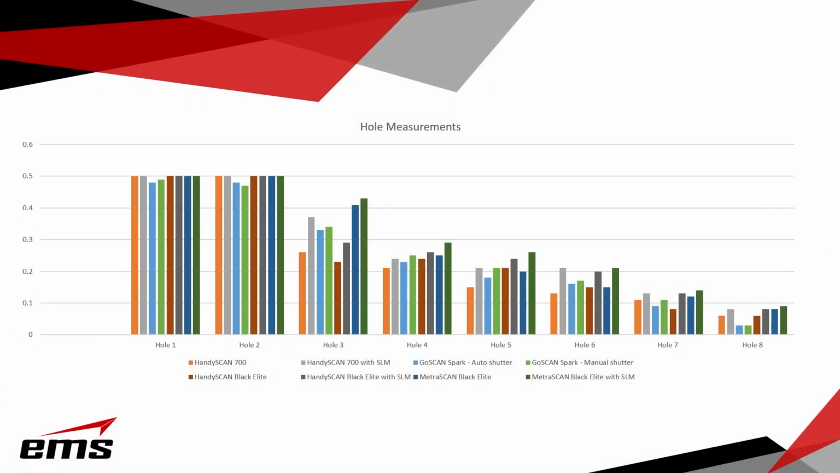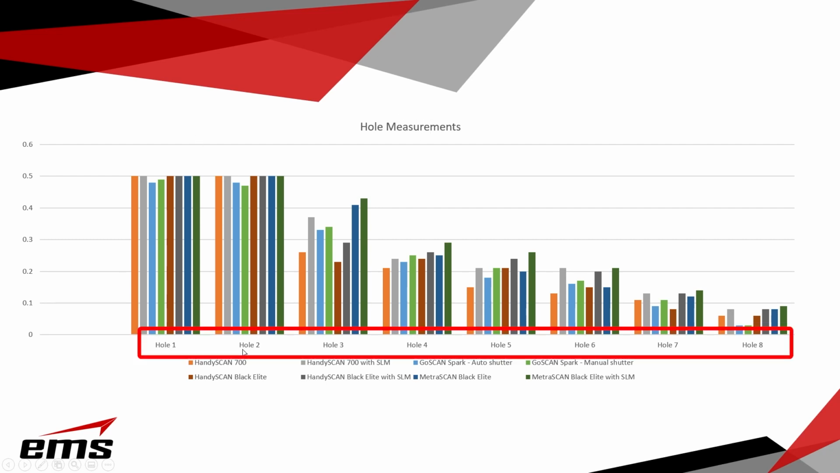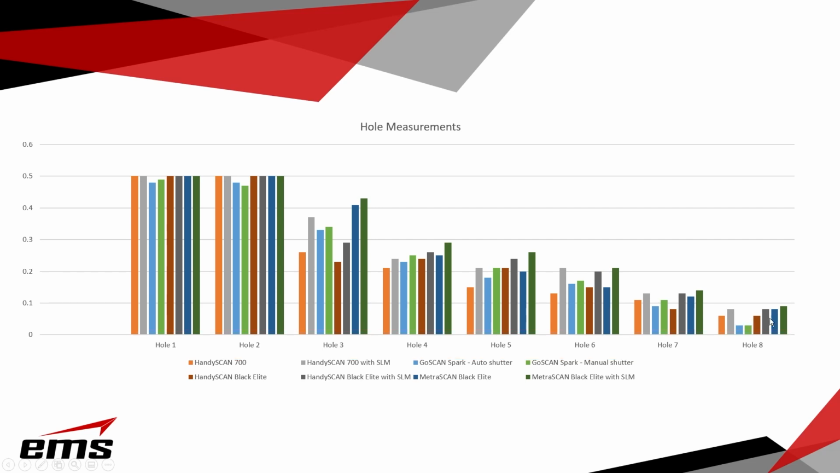Okay, so now what we're showing here is by taking all those measurements, we put all that data into some spreadsheets so we could create some graphs. So if you look at what we have here on the hole measurements, hole 1, hole 2, hole 3, all the way to hole 8, and then we've got some colors corresponding to the scanners for each one of those holes. So, for example, the HandySCAN 700 and the HandySCAN 700 with single line mode, that's going to be your orange and gray. And then your next up is the HandySCAN Black and the Black Elite next to that. And then next to that is the GoSCAN Spark and then the MetraSCAN.